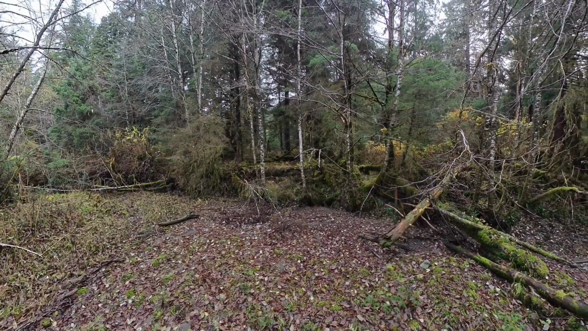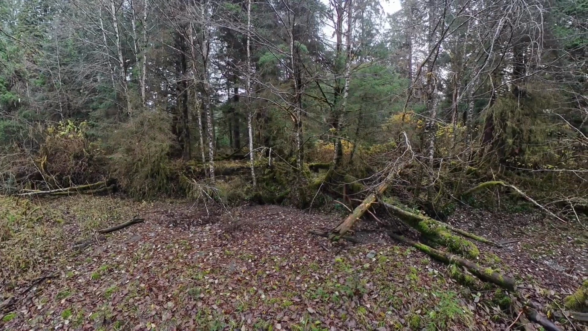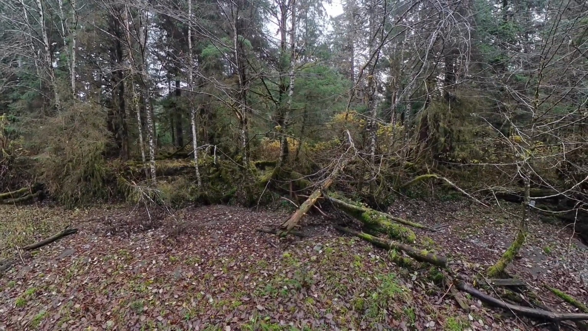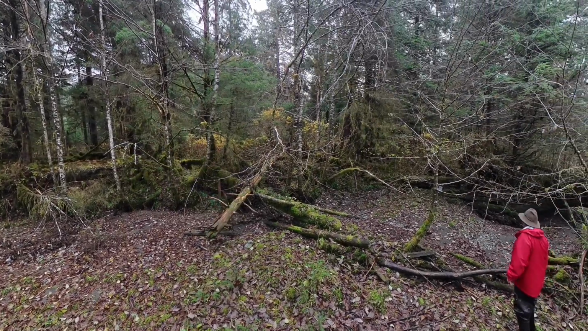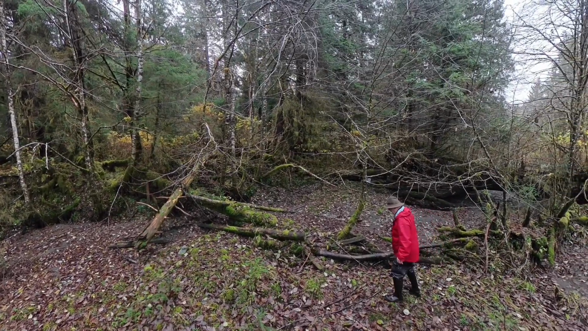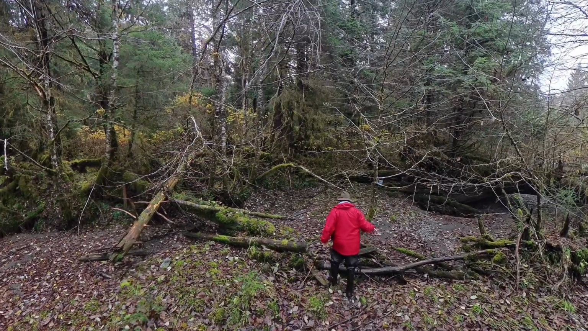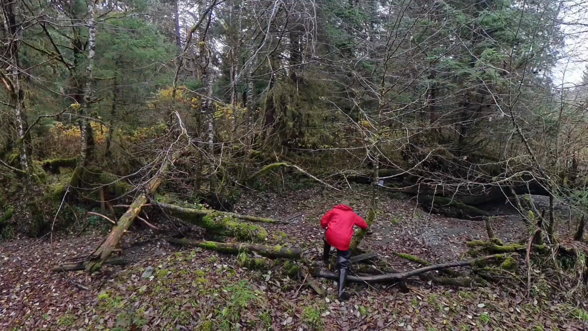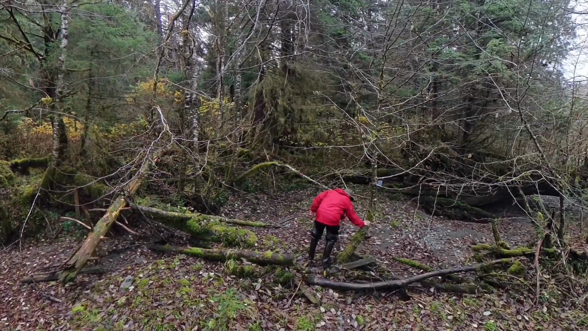Well, this is the area where I have my camera. Actually, I had a couple of cameras in here all summer because it was so productive for Alaska brown bear and deer. I'm walking over towards my camera now, pointing towards it. I don't fall down on the logs. I have a hard time raising my feet high enough. I've taken some really bad falls.